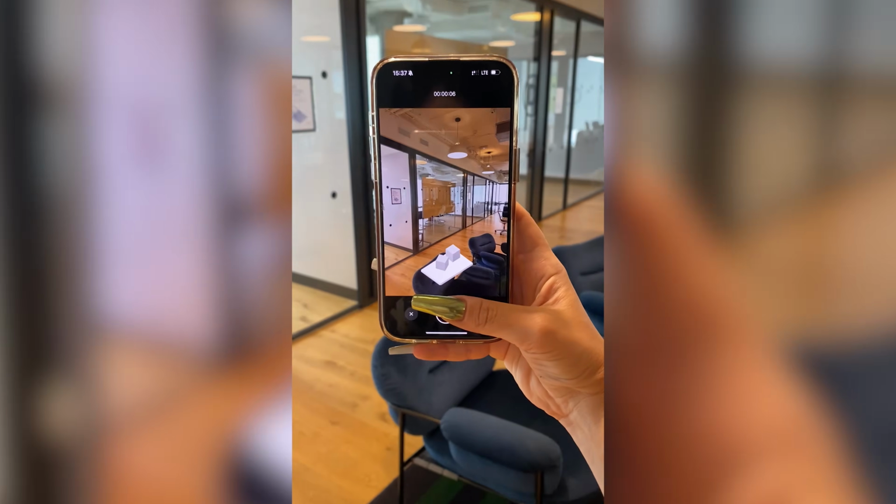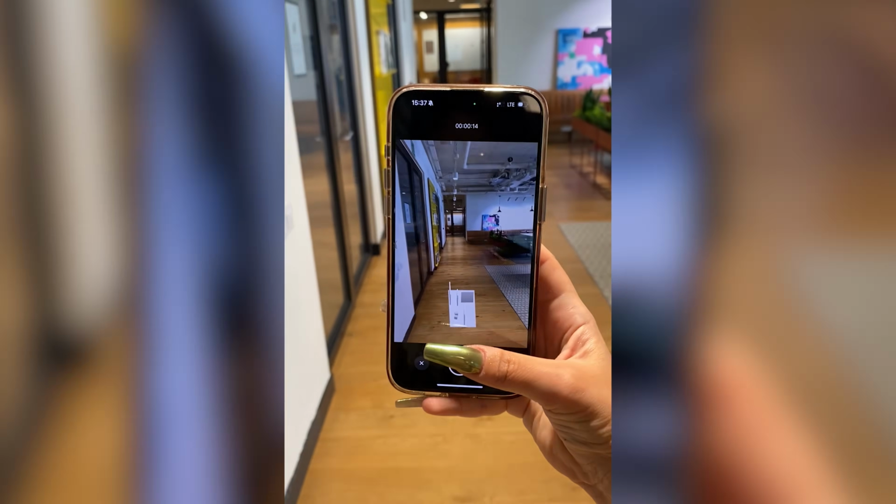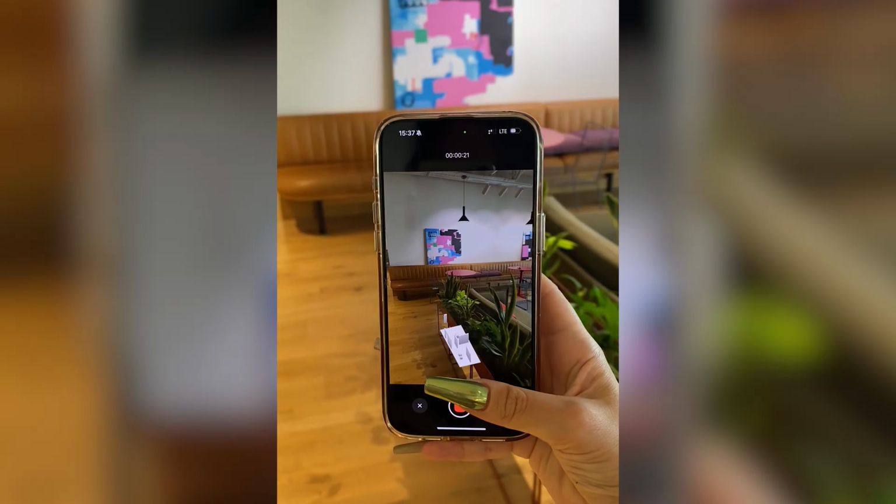Hello designers, I'm Virginia, and today we're going through the entire process of how to easily scan your home, plus a few other helpful tools. If you're renovating, planning a DIY makeover, buying new furniture, or working on a project for clients, this tool is